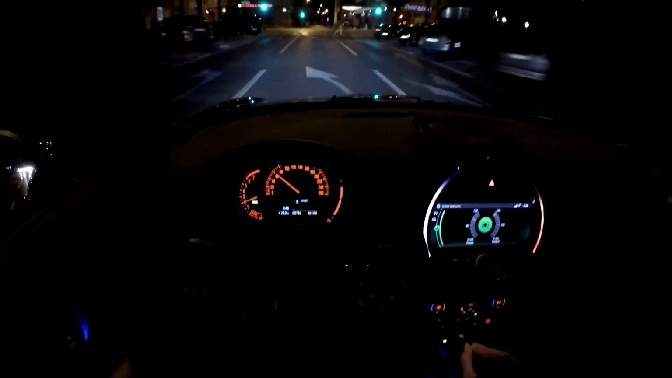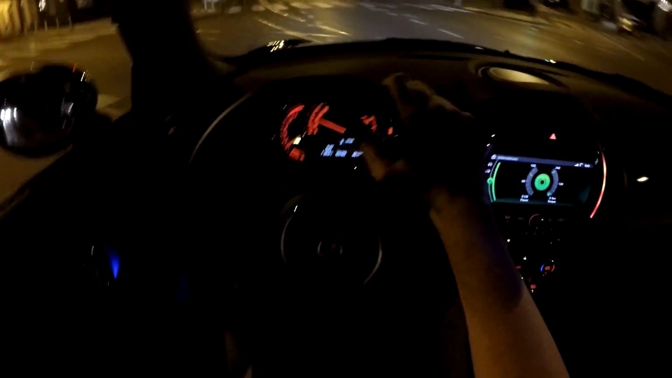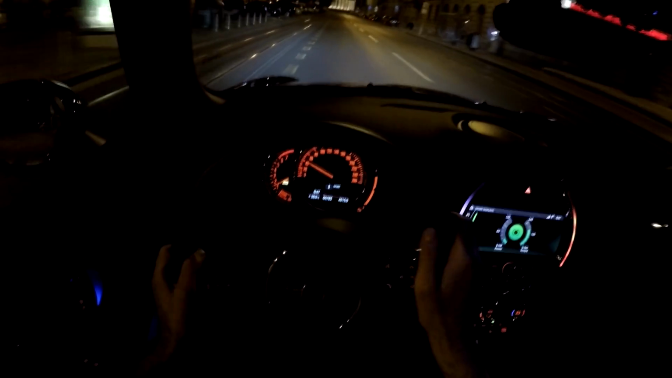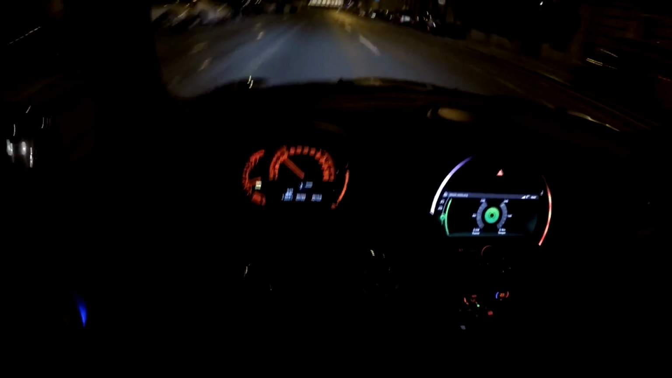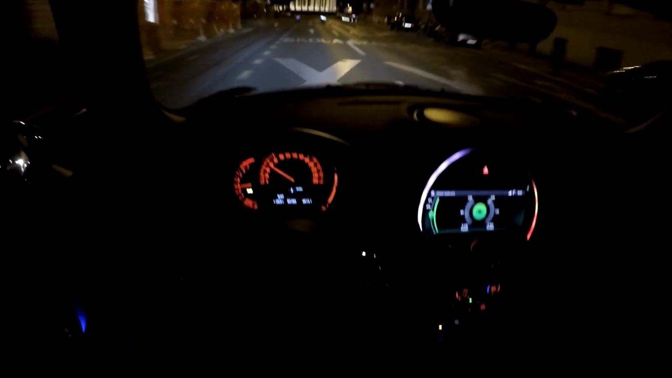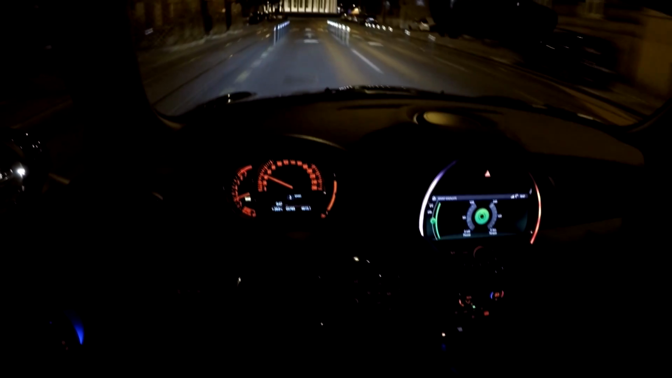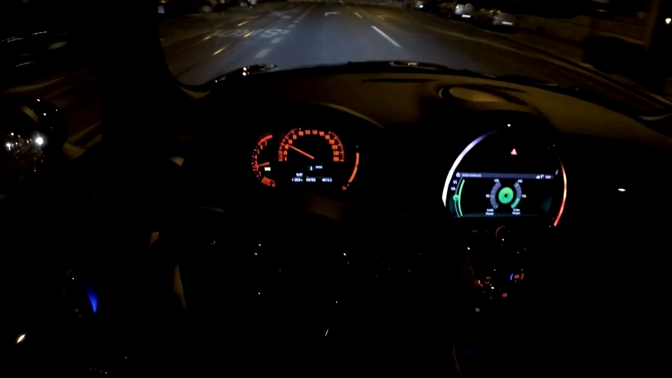As you can see, also sound is pretty nice in the sport mode. You have the rev matching automatically when you're in sport mode, so the car does it for me.